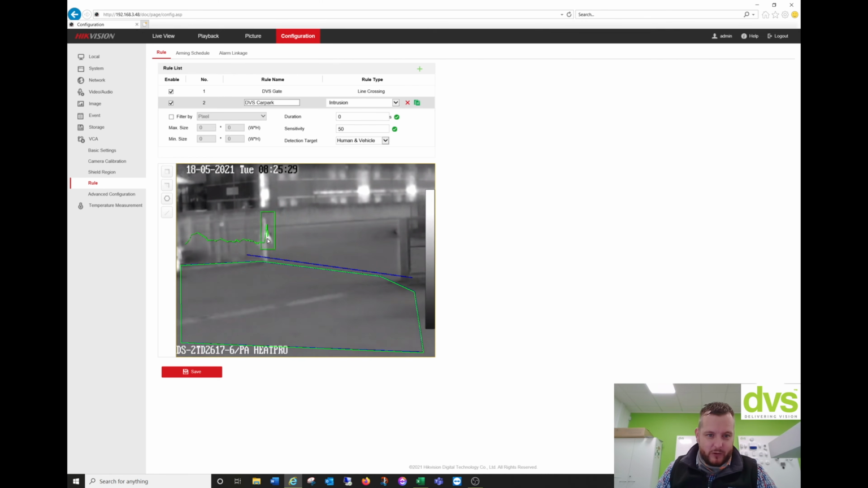So now a human's walking in here. So we should trigger the line and the box. Line and box, both in one look. So straight away, you can see how accurate that is by just doing that configuration and intelligent analysis. And this is the great thing with this HeatPro range, is how accurate it is compared to the standard range. So we're going to click save there.